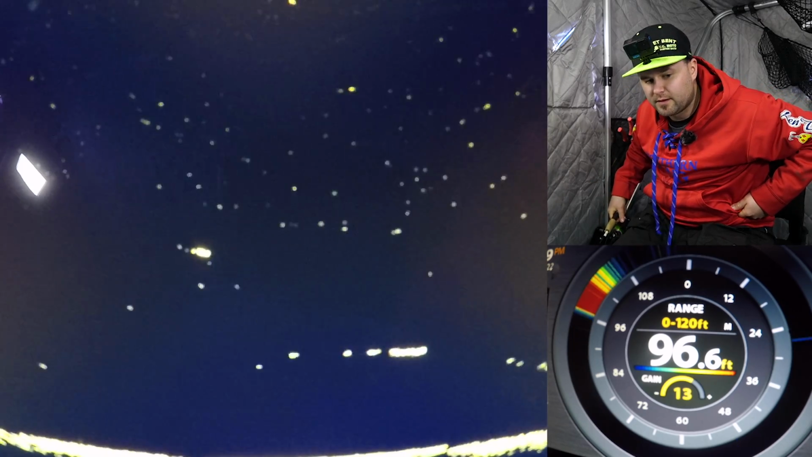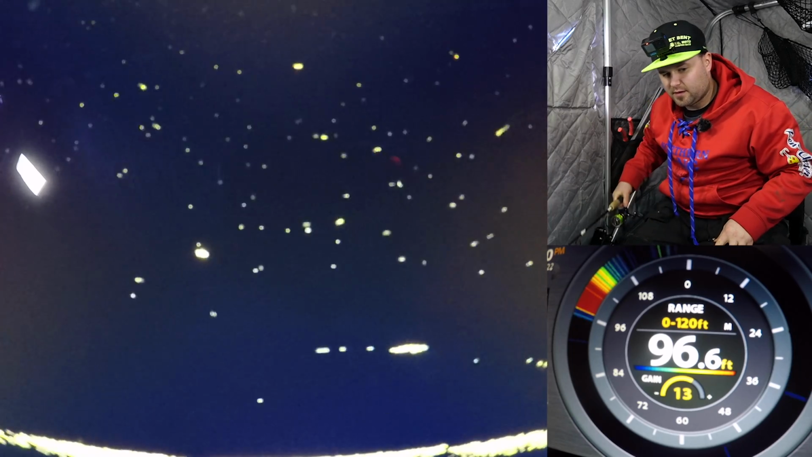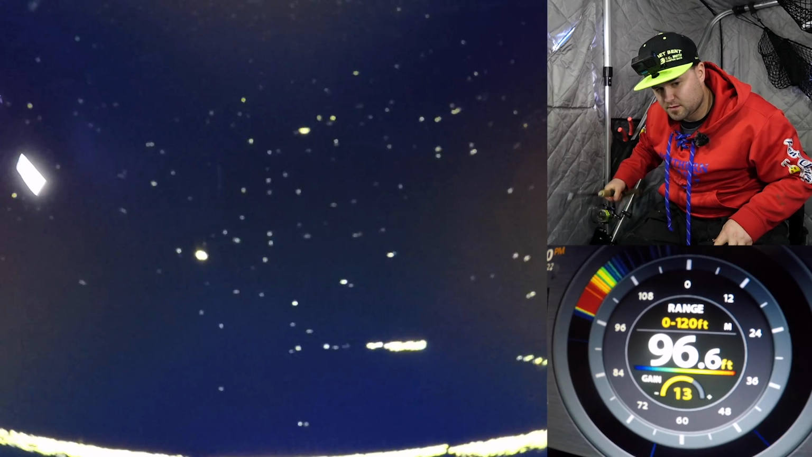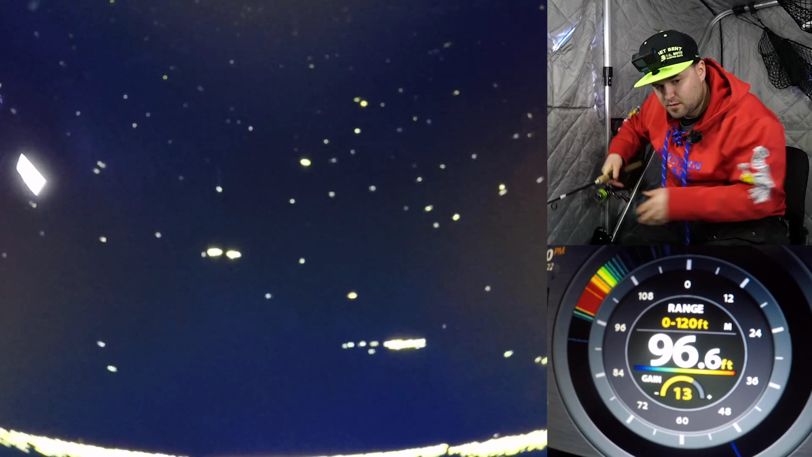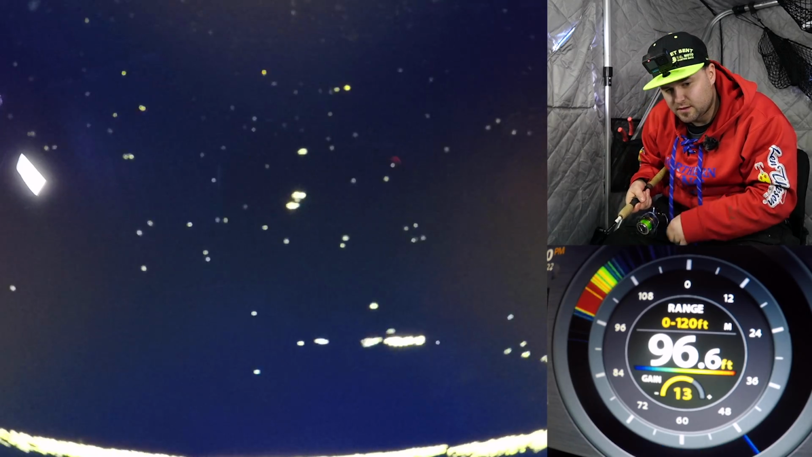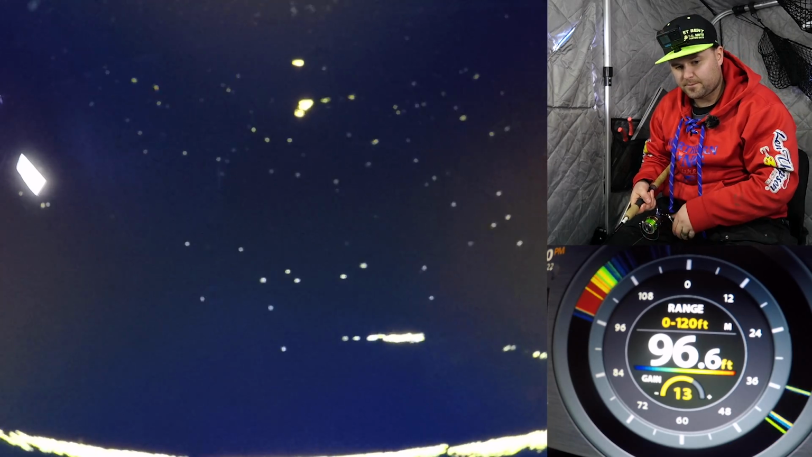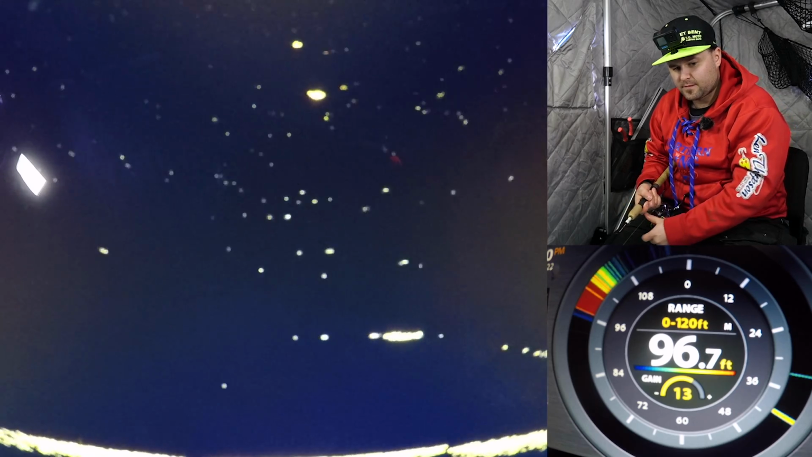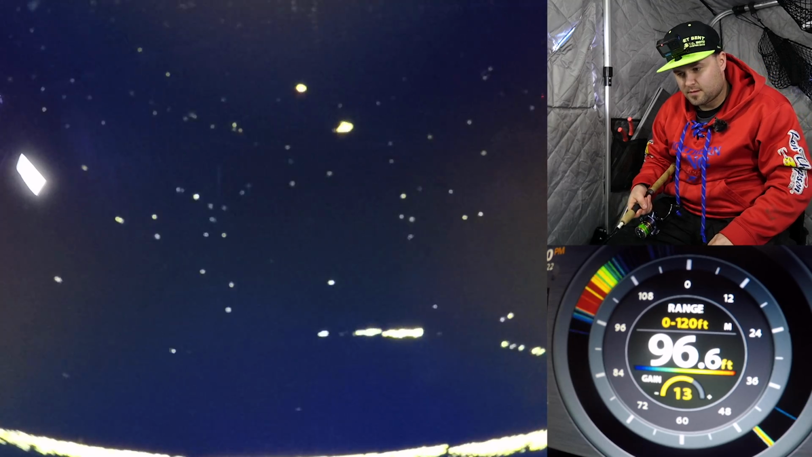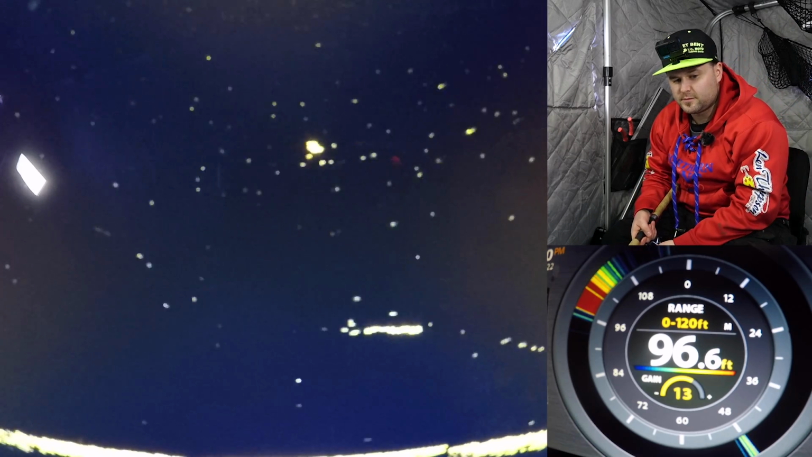Still hanging out down there. See if it sees this bait dropping or not. Oh yeah, it's starting to make a move. We'll start reeling, see if we can get it to chase. Oh yeah, this one's chasing up. Not super aggressive, but it's okay. We'll drop back down. Maybe you'll hit it on the fall.